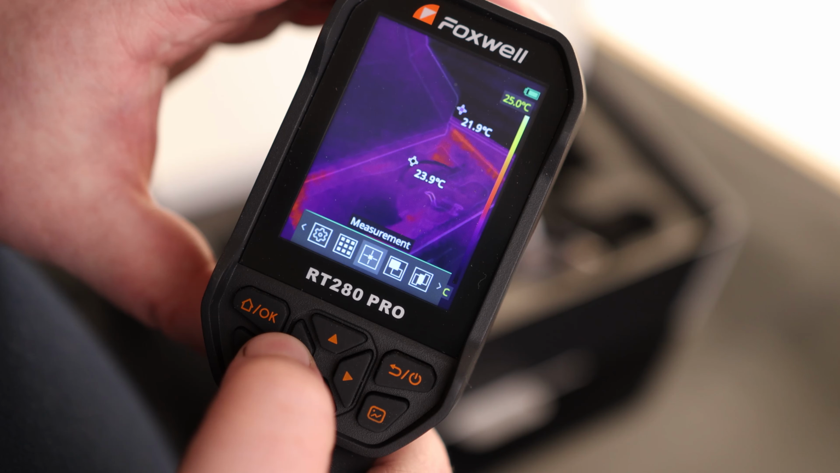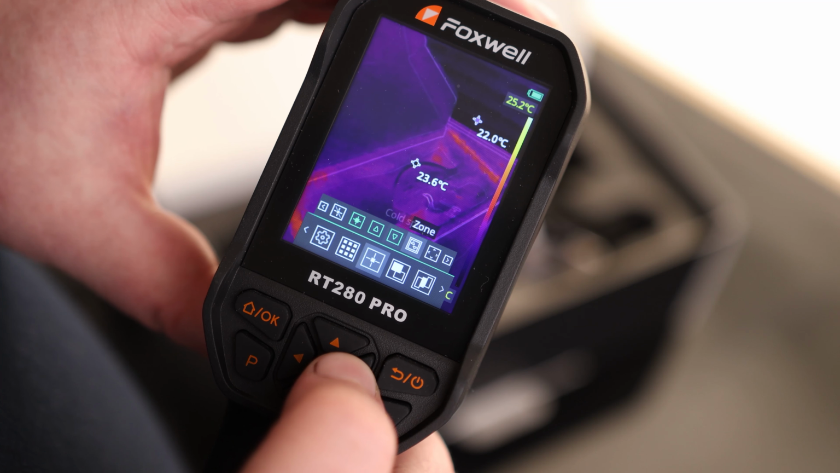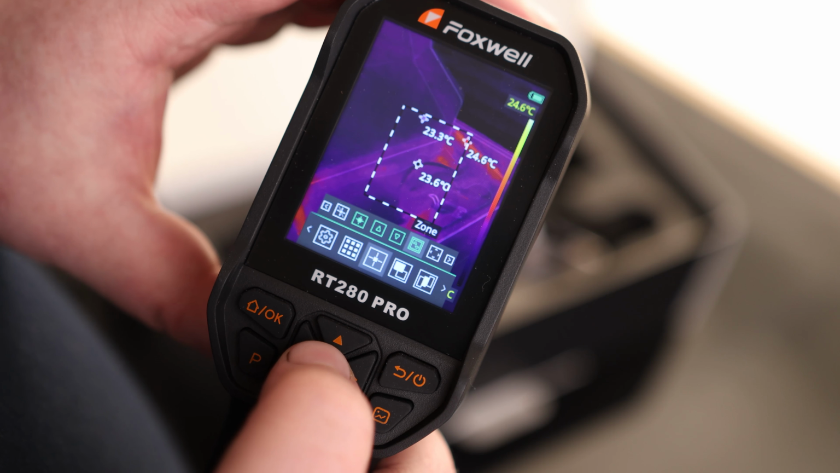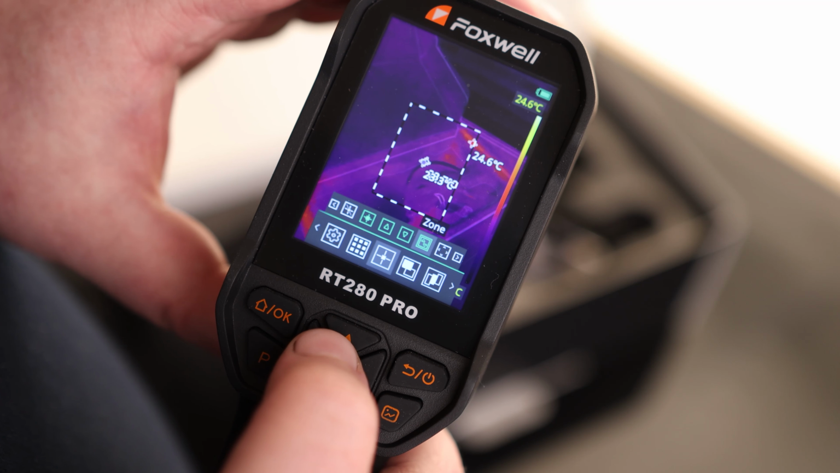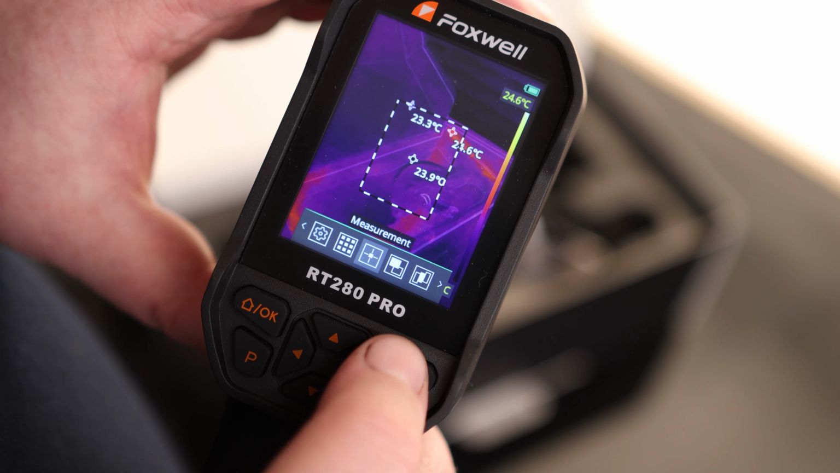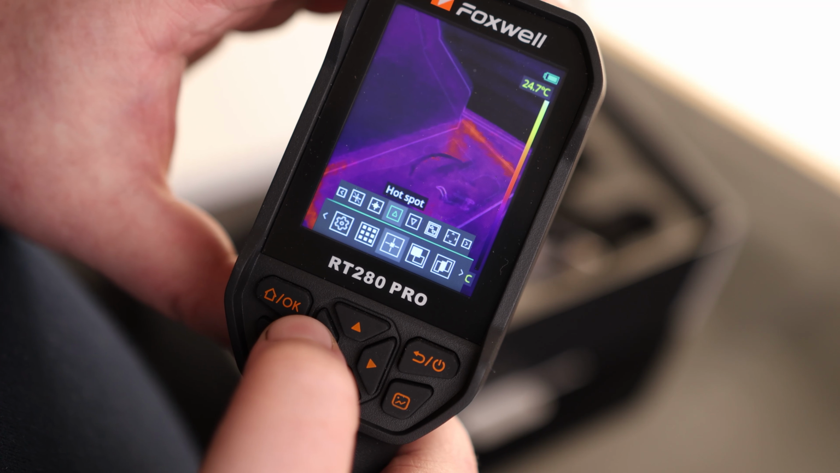We also have our settings. So we got measurement, got center spot, hot spot, cold spot, zone, and edit zone. If we go to zone, then that will make it so that it will kind of shrink the area that it's actually going to be measuring down to that center, but you can still see everything outside of that. I'm going to put that on hot spot.